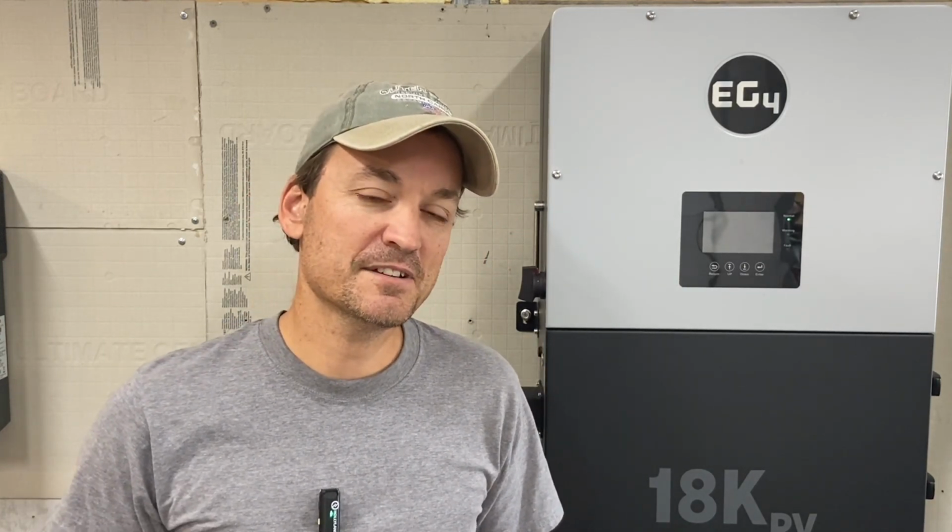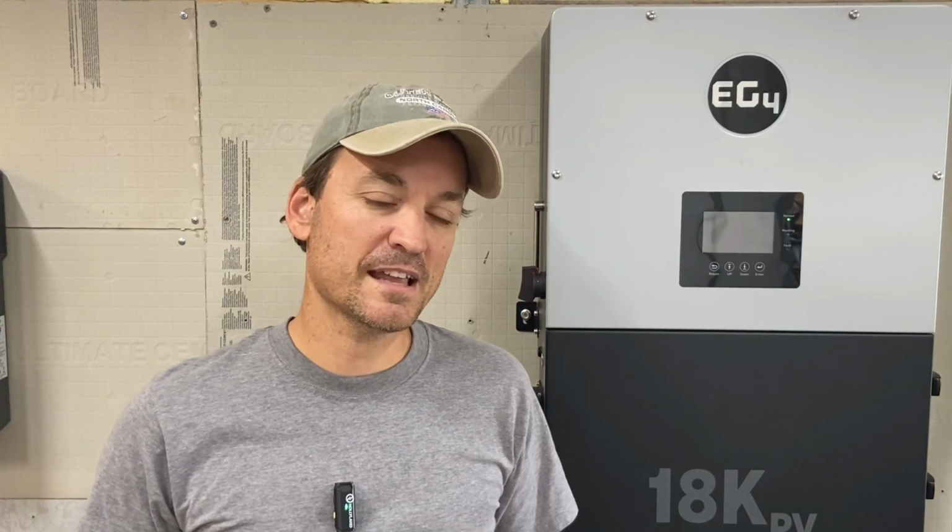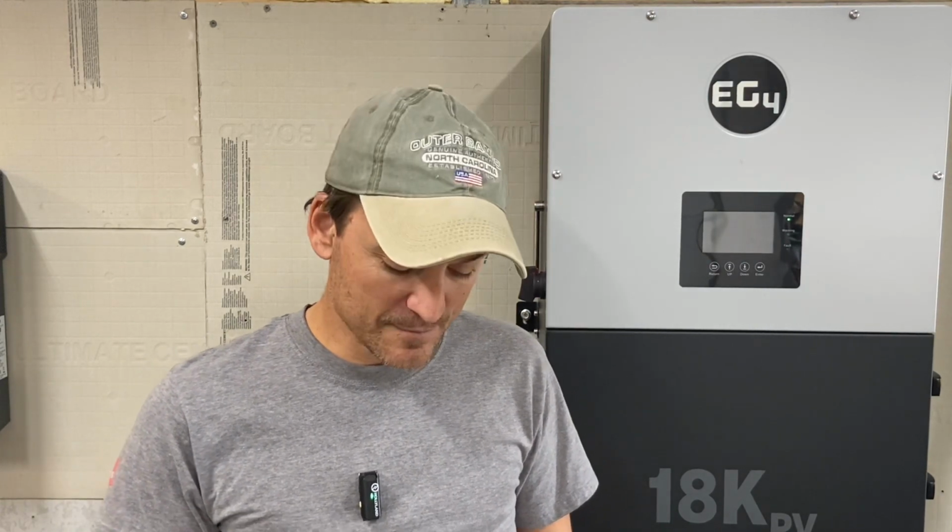This company, TOPDON, actually sent me one. I'd never heard of the company before this, but they sent me one that hooks into a cell phone. I have an Apple, so they sent me one that could hook into an iPhone, and you can get a version that hooks into an Android also. Like I said, I hadn't heard of them before, but evidently they make a lot of different products. I'm going to check that out here in just a minute and show you guys.